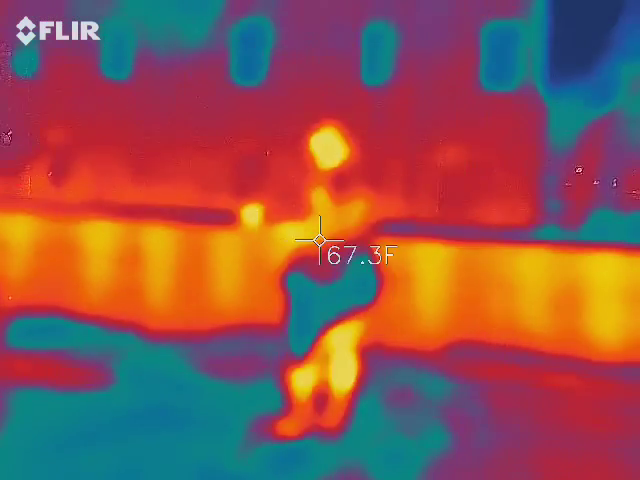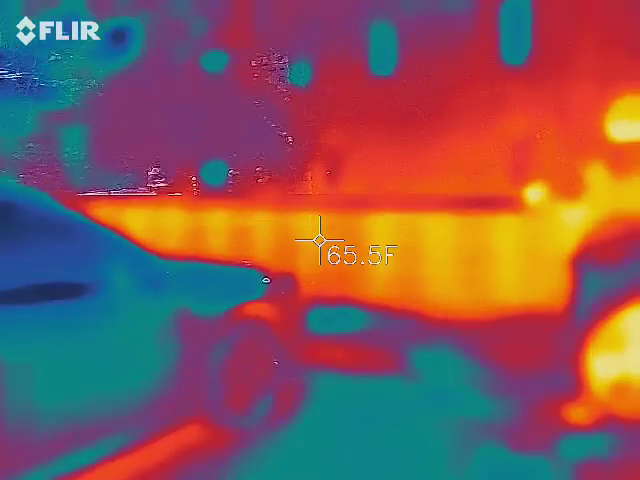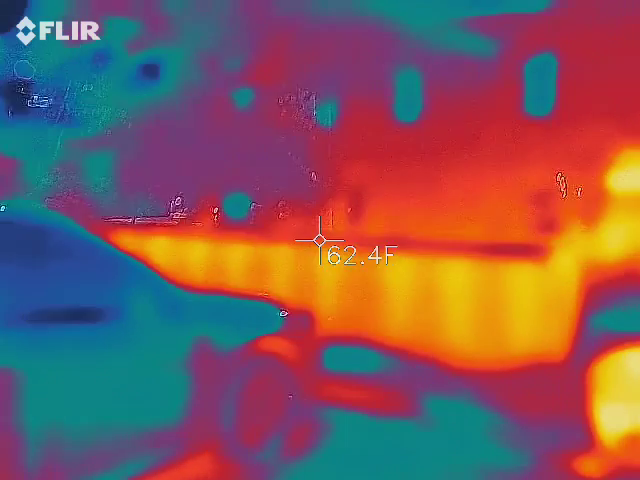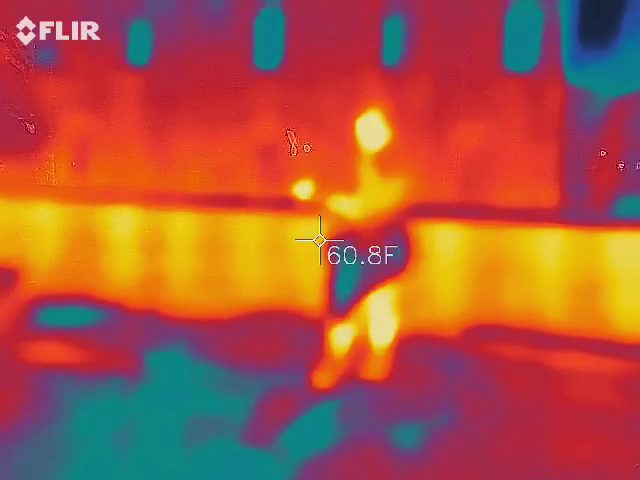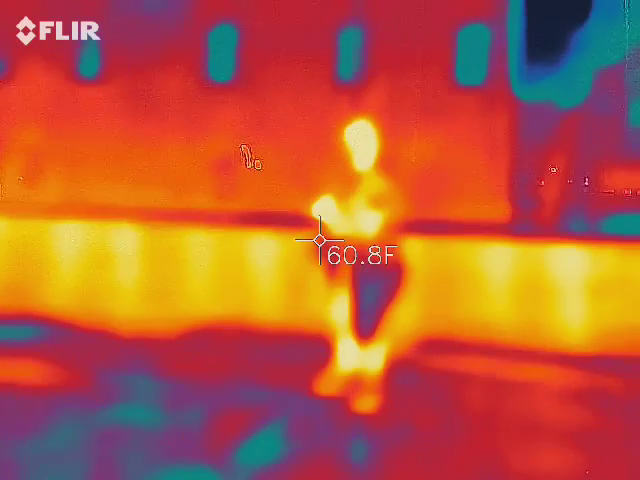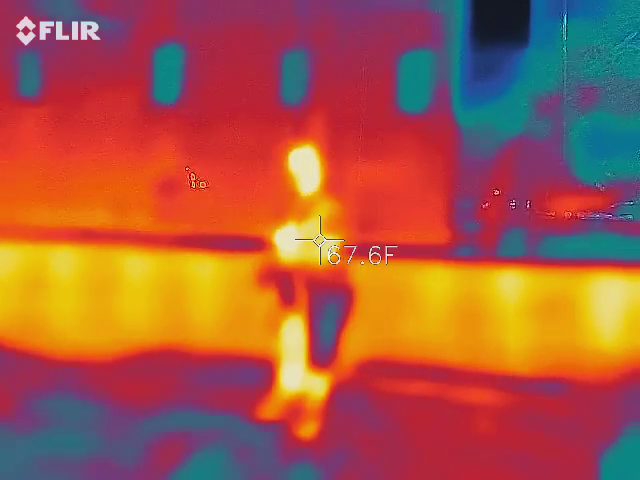Have y'all been over to that corner over there? That's where he was showing me a minute ago. They saw something. Apparently he's all over something.